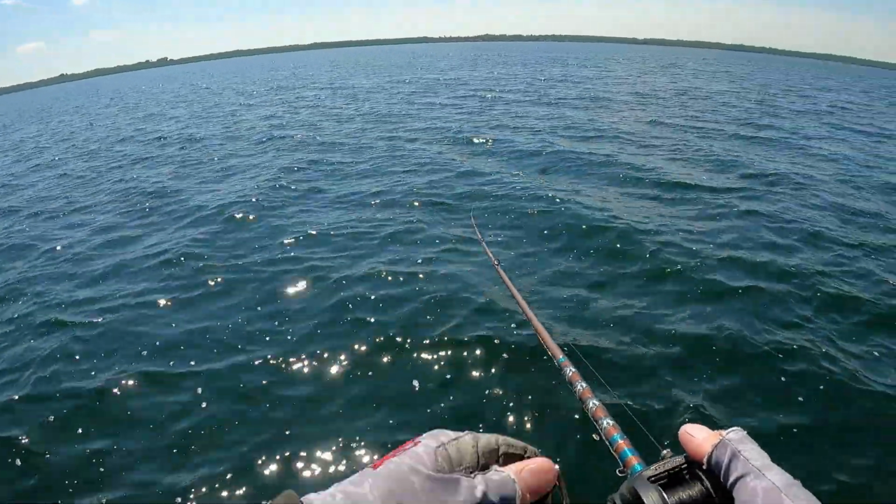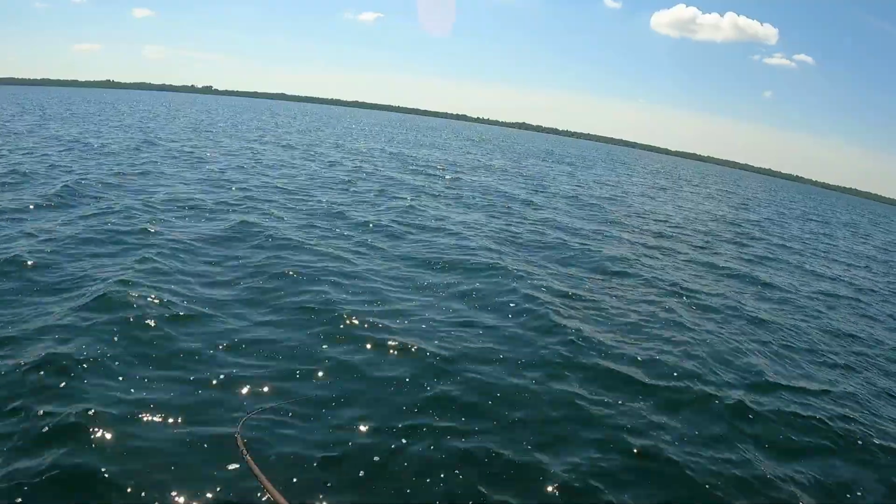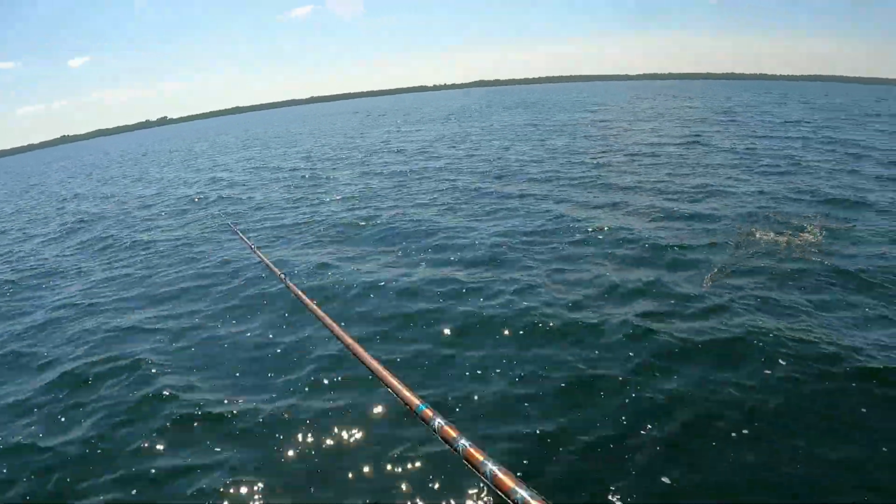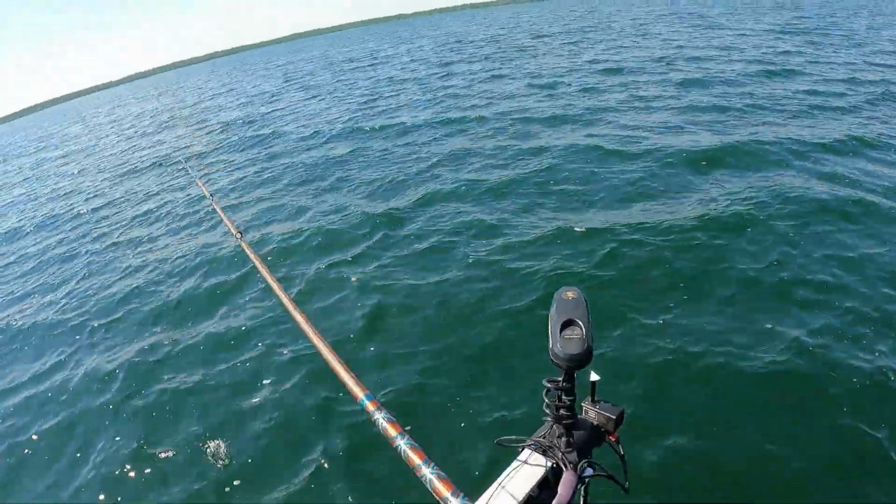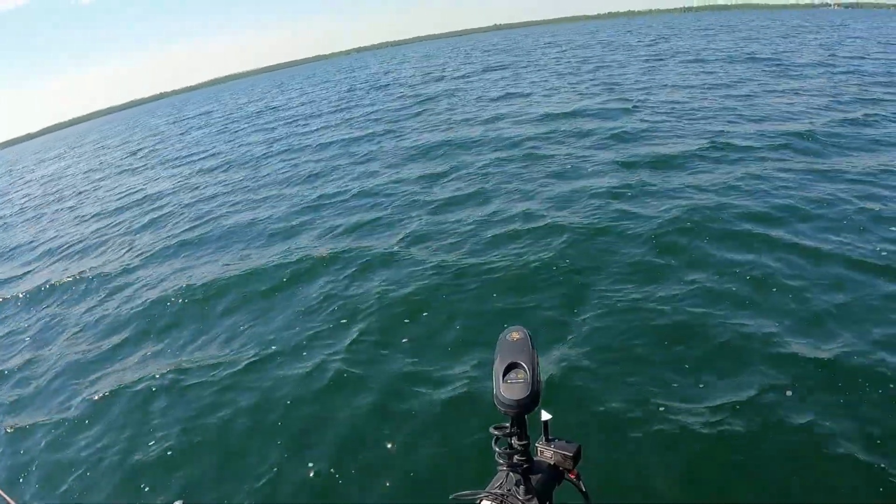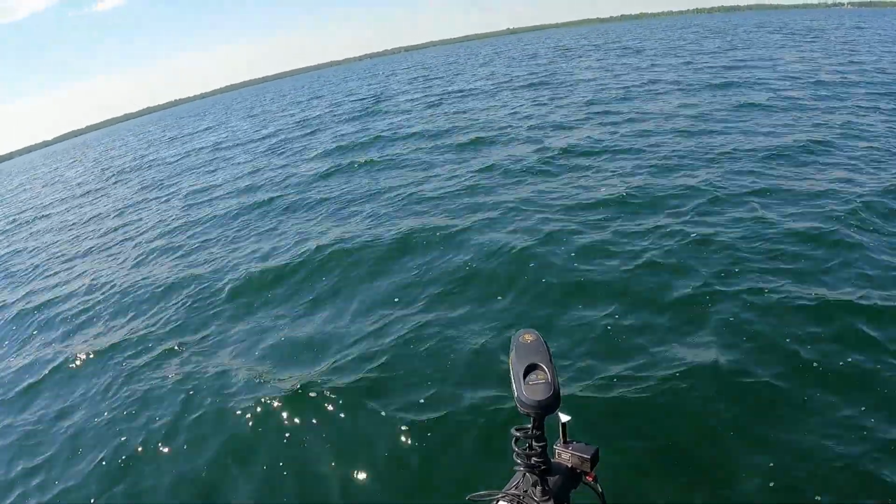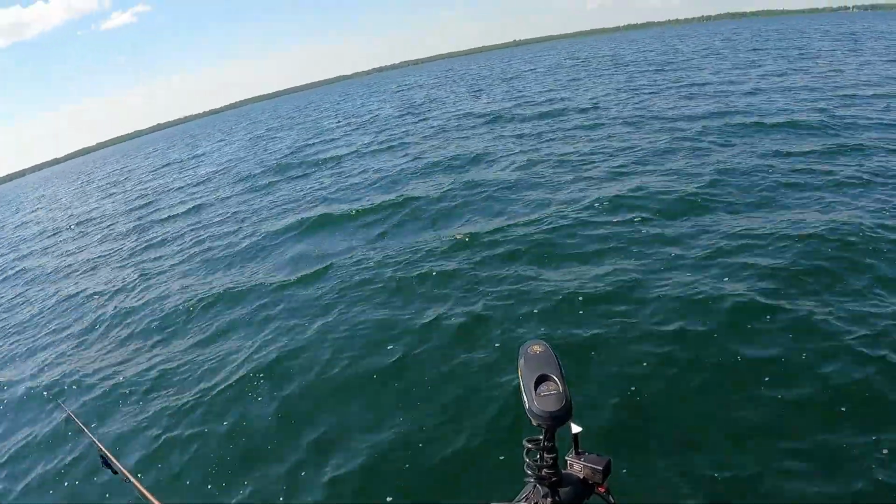Bite? Yeah, it's a bite. There we go. Oh, it doesn't feel very big though. He came off. I didn't get a good hook set on him. He had it for so long. But that's bass off of an offshore area here, and I know why he's there. I see bait fish. That's a good sign.